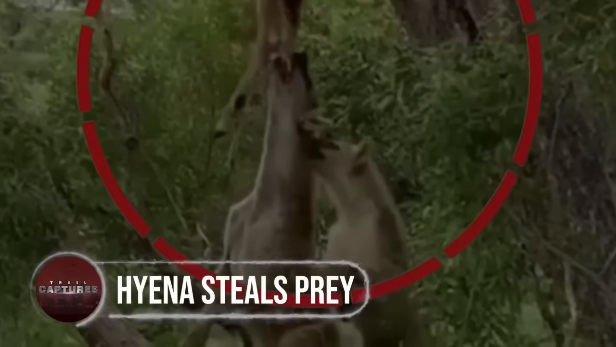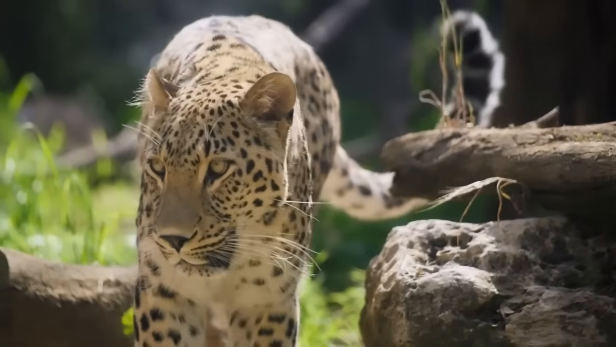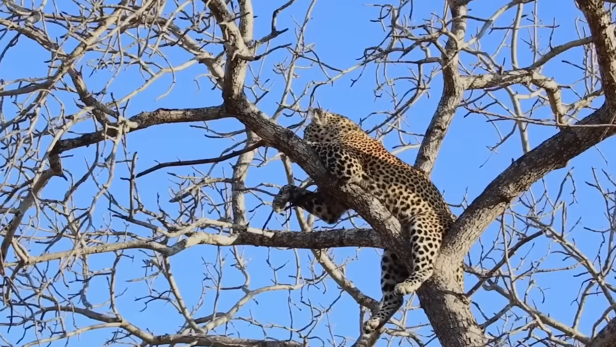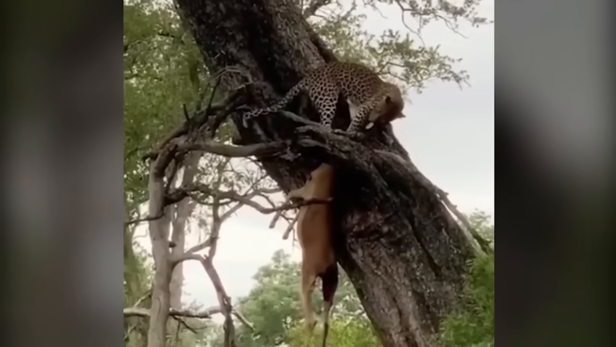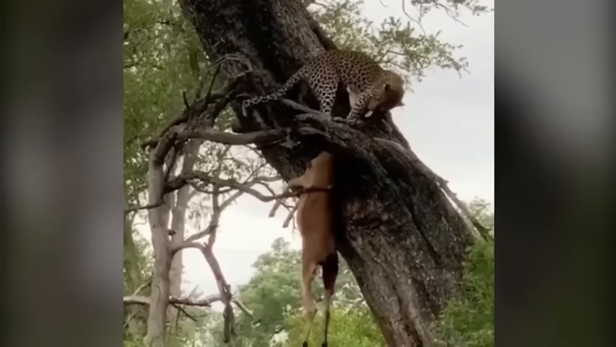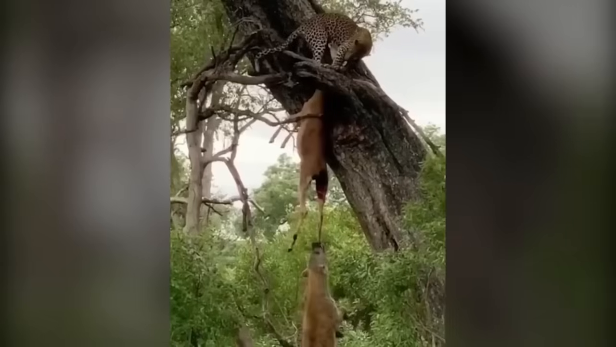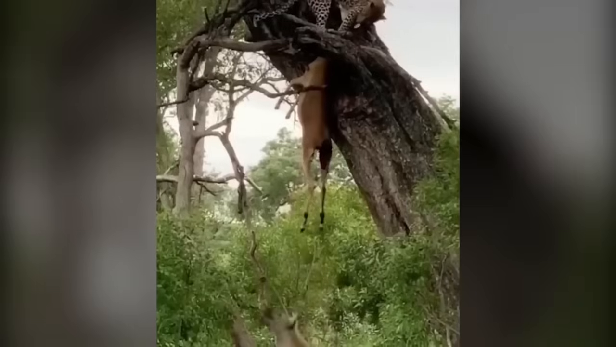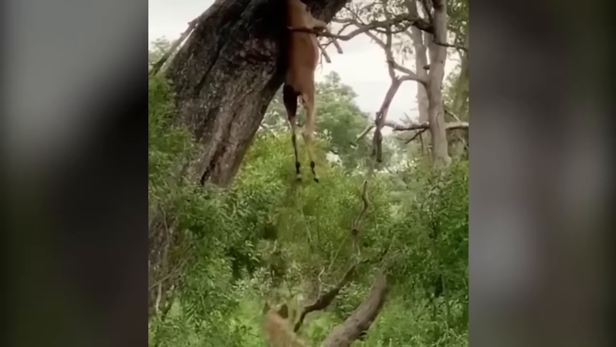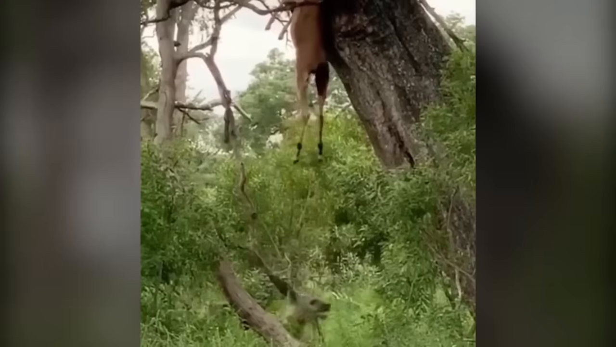Hyena steals prey. Leopards are famous for carrying prey way heavier than their own weight and are often seen dragging their recent kill up onto trees, doing this to avoid any chances of their meal being scavenged by other wild animals. But this technique does not seem to work with the hyenas, as, spotting the limbs of the dead deer hanging from the fork of the tree and jumping higher to catch it, the hyena was struggling hard to get a hold of the prey. That would be enough to feed its hungry cubs.